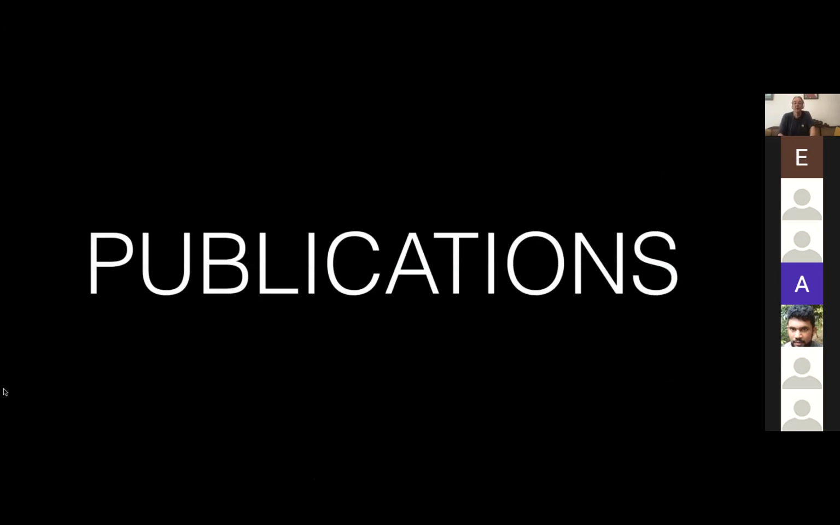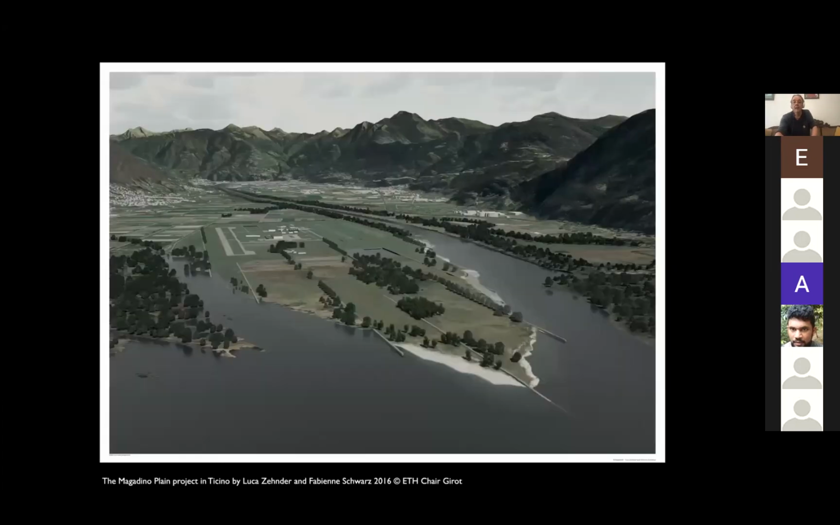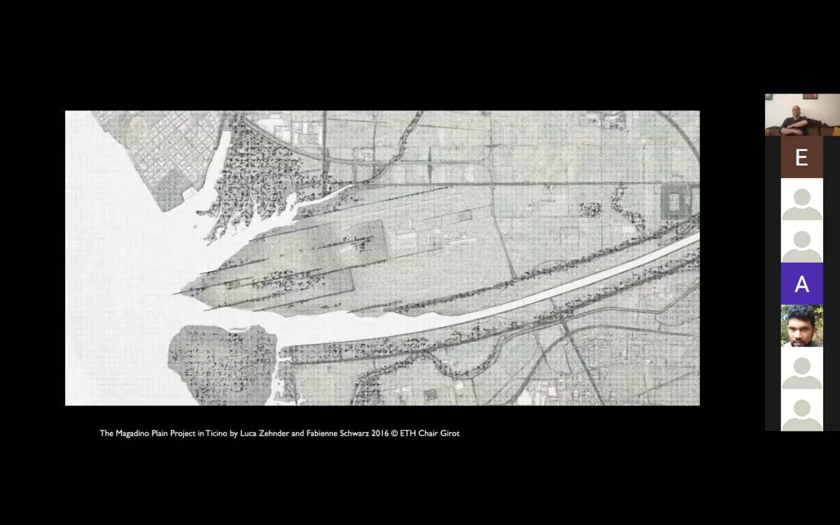I think I will conclude on this theme, just basically to say, this is again the Magadino plain. It's basically the Ticino River arriving in the Lago Maggiore. The Brissago site that I showed you before was on that far side. Here you see the point cloud model, with very precise information.